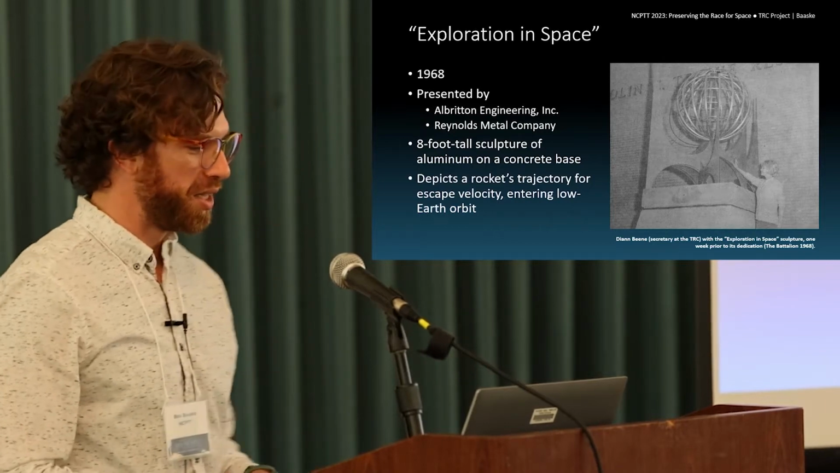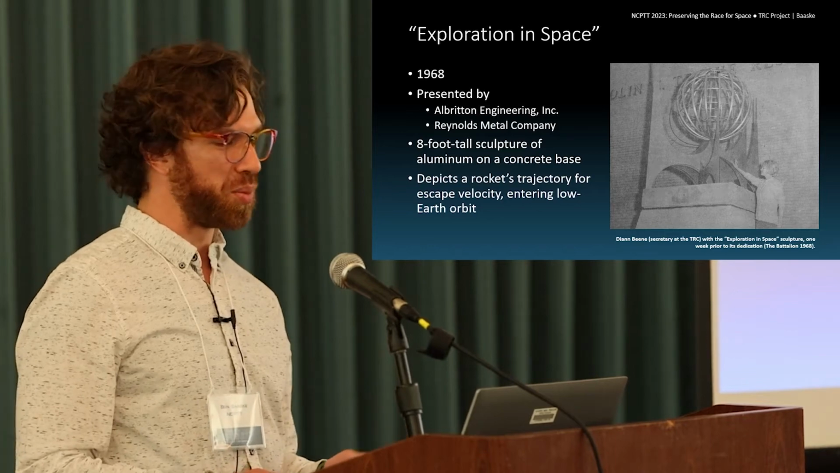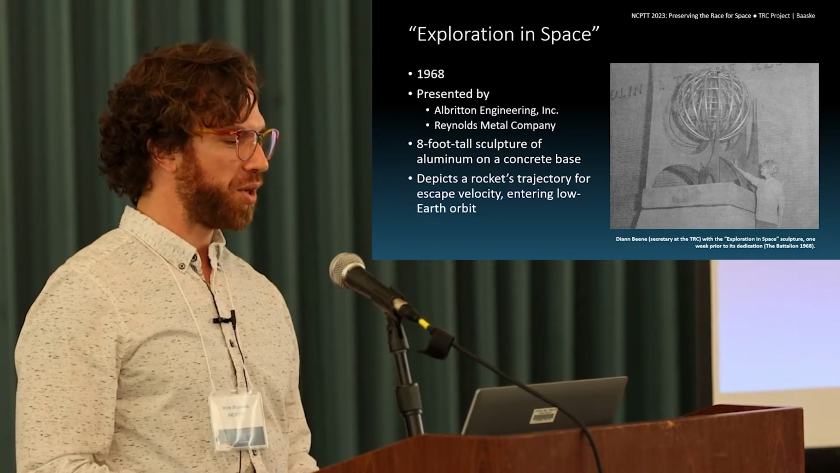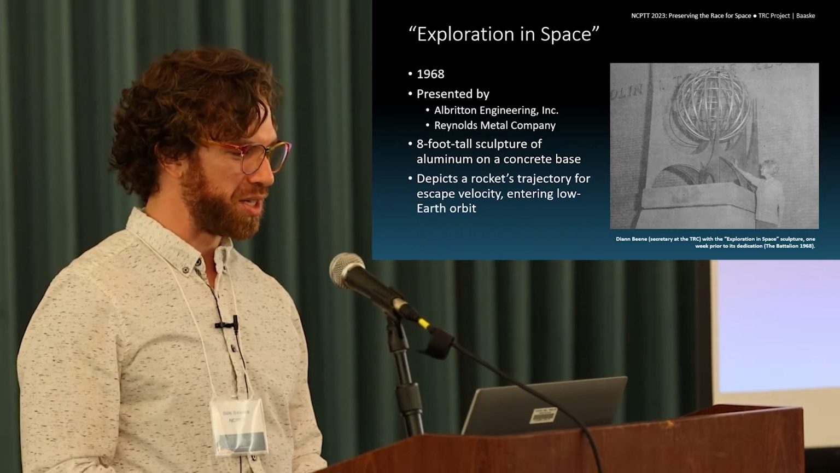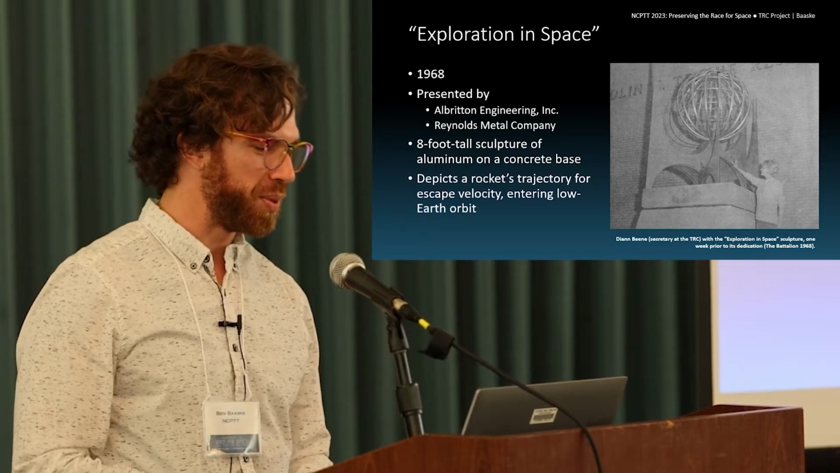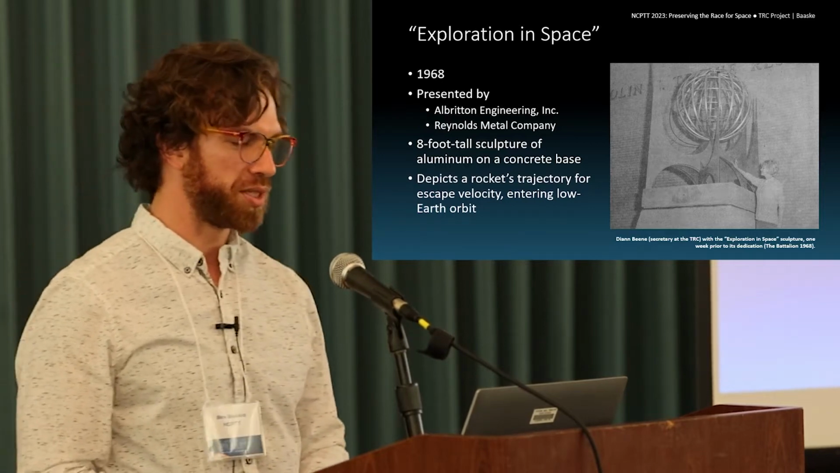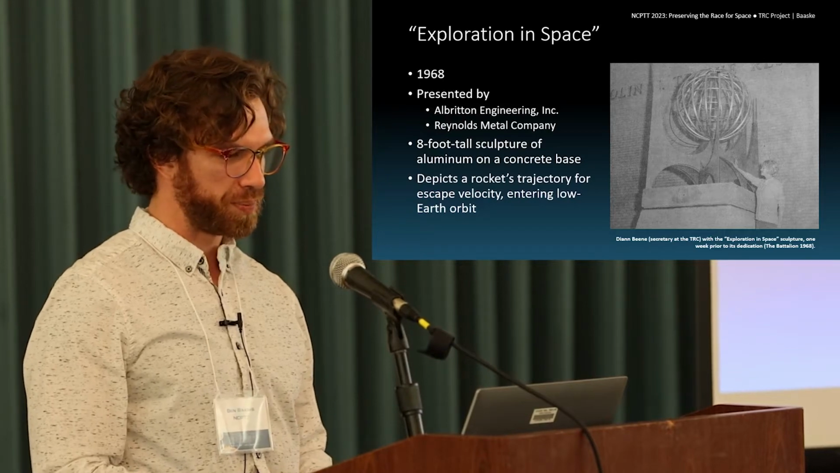So here we can see one of the historical photos. This is actually before the dedication of the sculpture. It's about an 8-foot tall sculpture. We can see Diane Bean, one of the administration staff for the building, here for scale. And it depicts a rocket trajectory for escape velocity entering low Earth orbit.